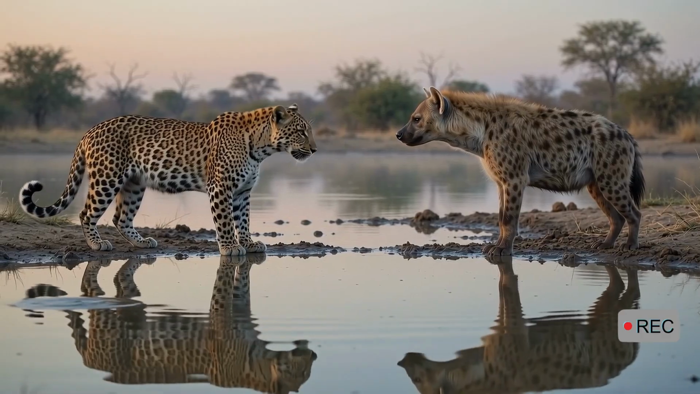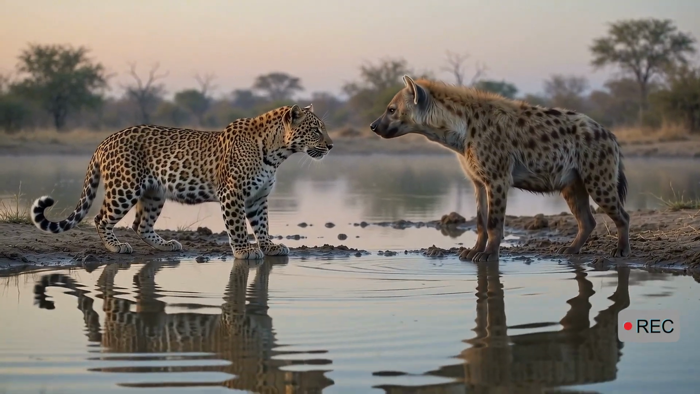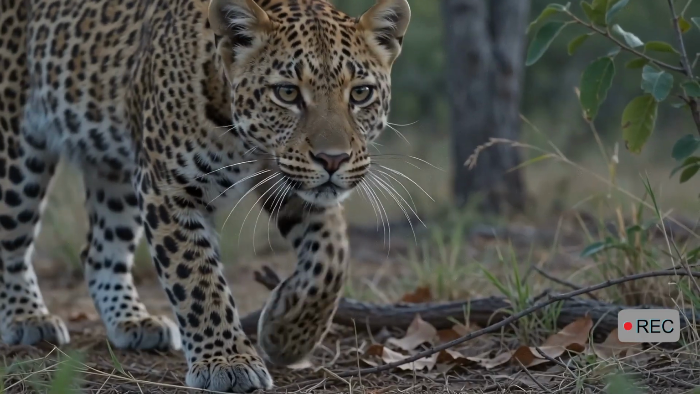Then one predator slowly steps backward. The other does not chase. The encounter ends without violence. But the tension reveals something important. The most successful predators do not fight every battle. Sometimes, survival depends on knowing exactly when not to attack.